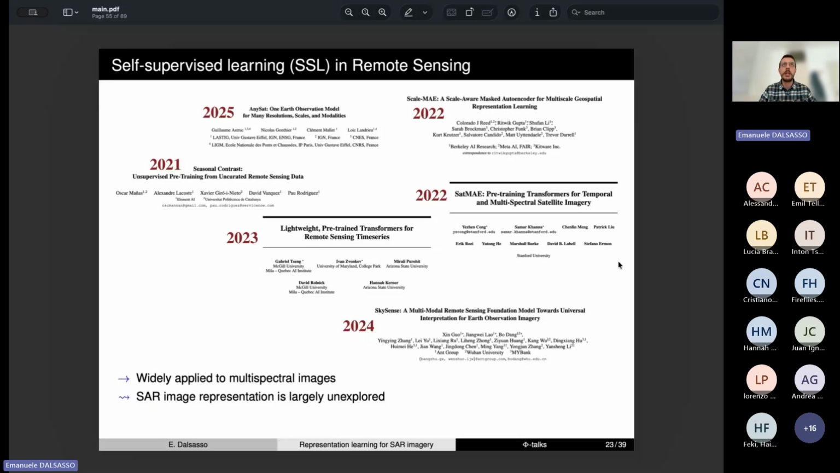So they don't take into account SAR images in the SAR geometry. And they don't account for interferometry, polarimetry, and all the other capabilities that we have with SAR sensors.